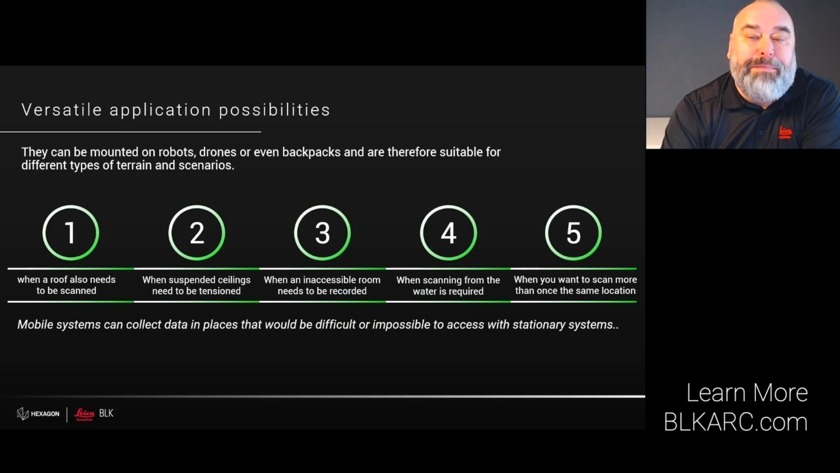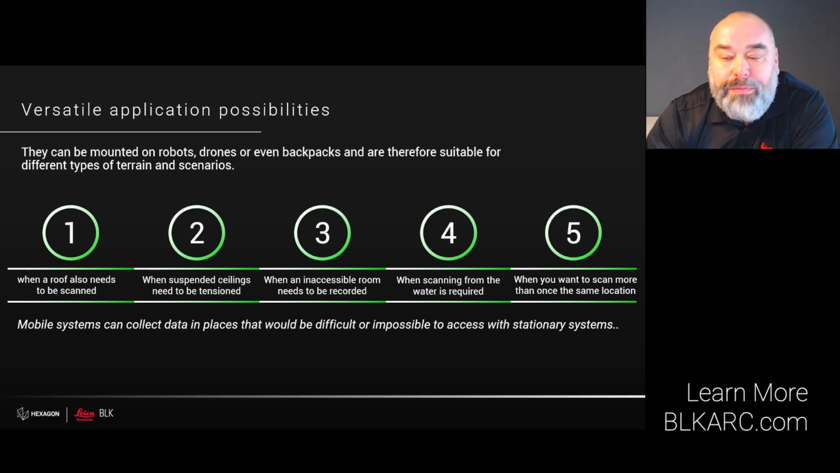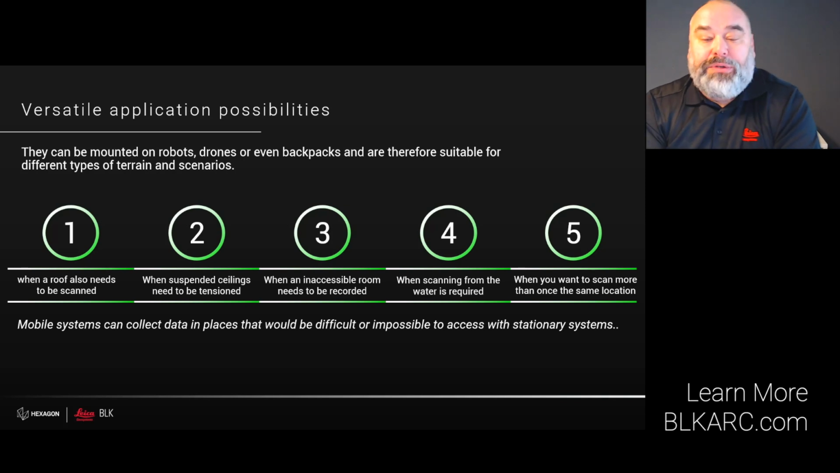In summary, the BLK ARC is a versatile mobile laser scanner that functions seamlessly on both the Boston Dynamics Spot and any manual push carriers. When mounted on Spot, it is ideal for scanning hazardous environments and areas or locations that require multiple scans. The BLK ARC excels in scanning even the most difficult environments, whether it's through a window on a roof or from a balcony. You will see later some use cases. It's also an excellent tool for scanning installations within suspended ceilings or in a room that is difficult to access.